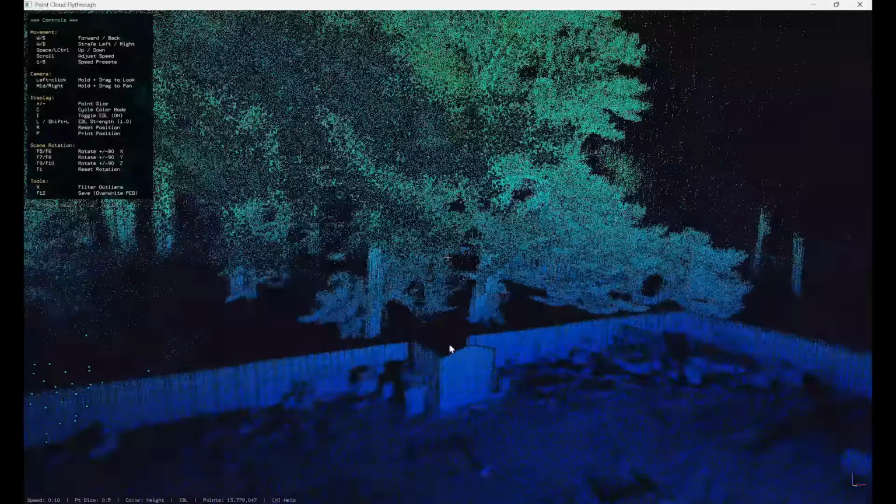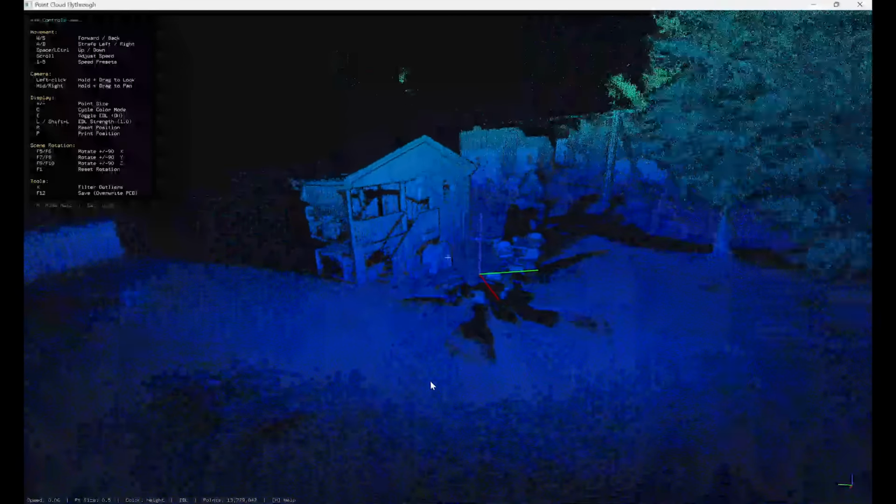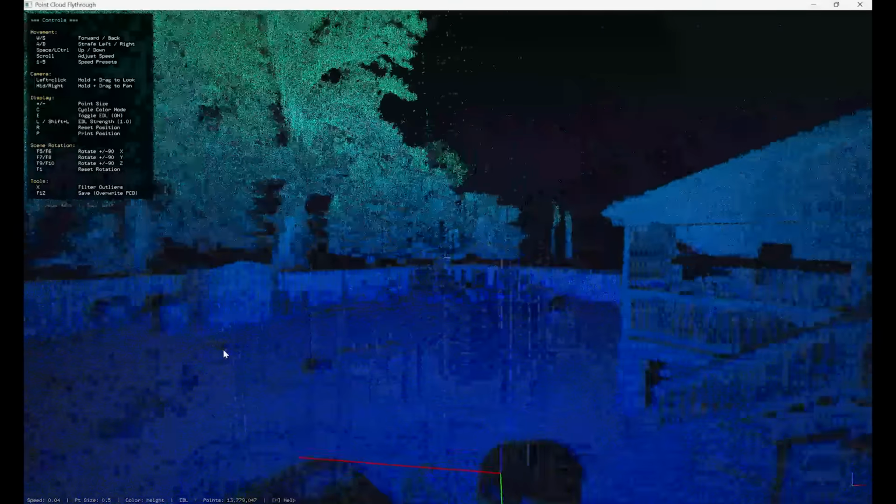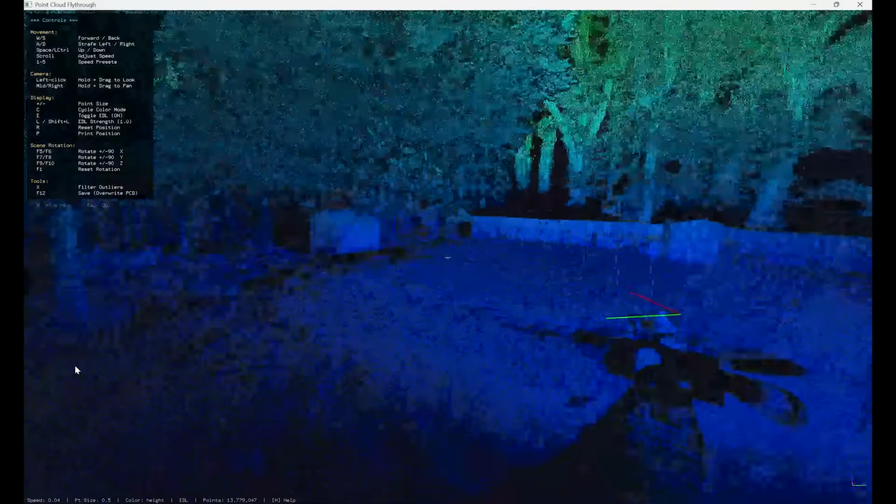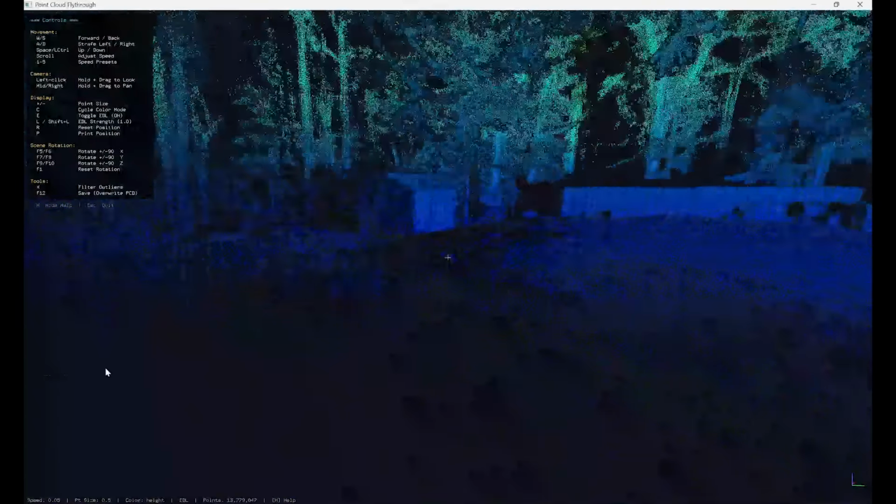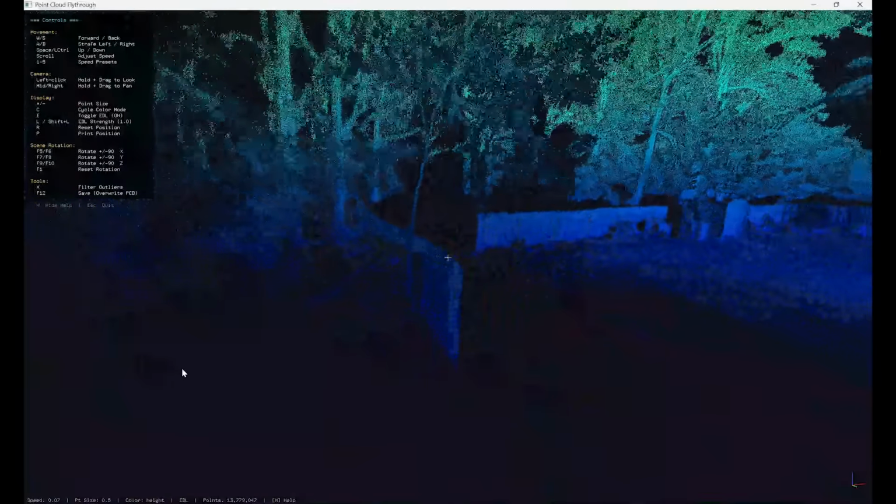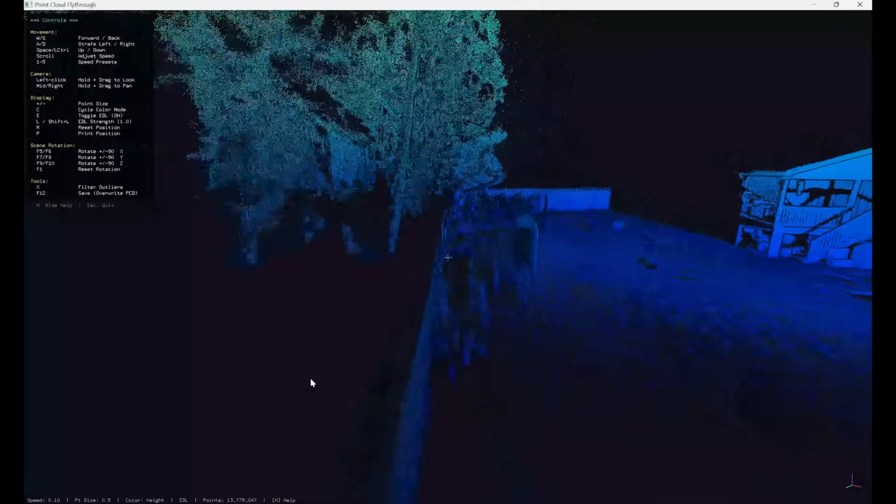All right, there we go. So it's pretty impressive how well it works. Check out the swing hanging in the tree over here. Got a shed over here. Check the fence line. Another shed.